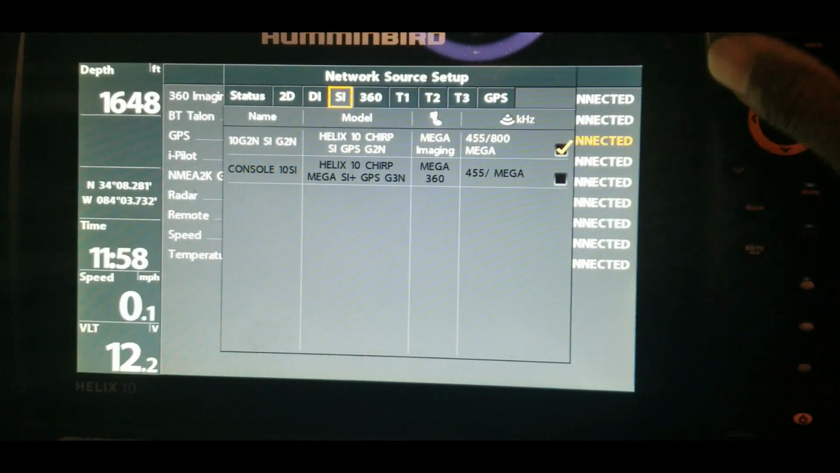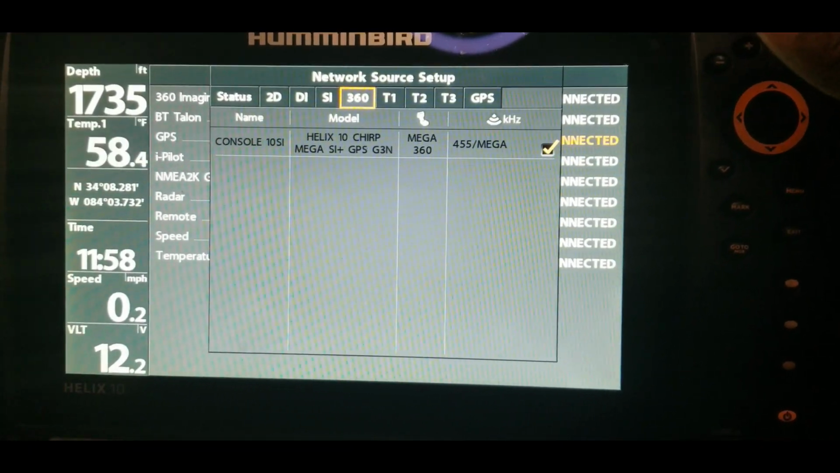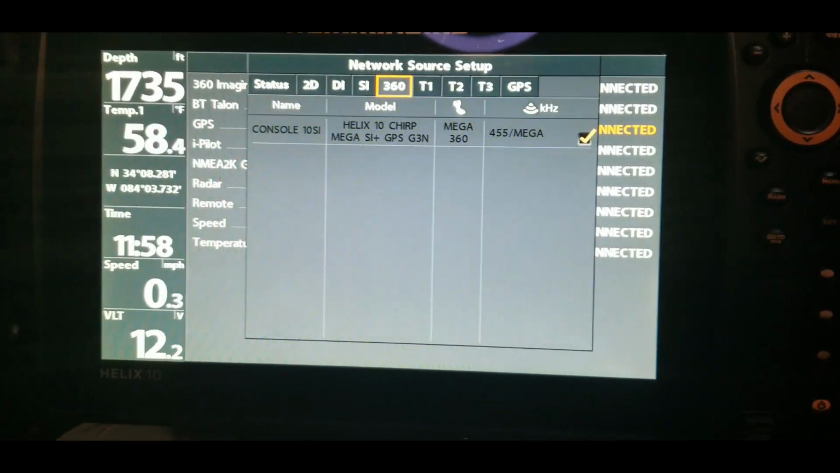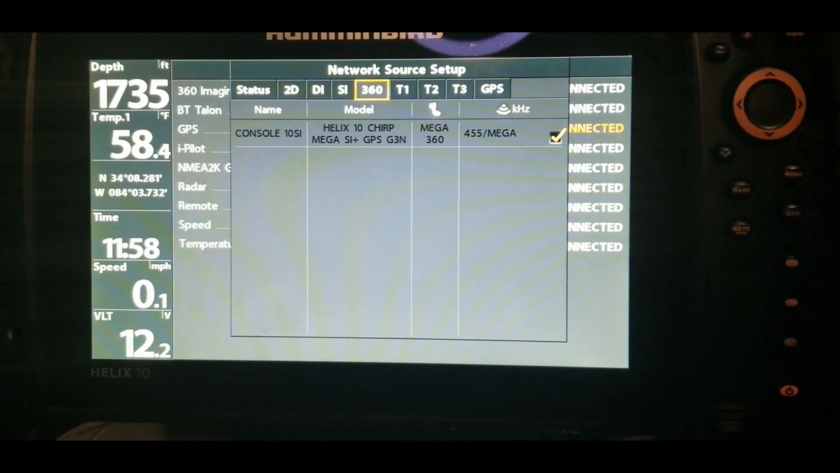This one's kind of blacked out, so it's not connected yet. Sometimes whenever you boot the systems up, it may take a few minutes, but for what we are doing, that's not really a concern right now. So we just want to make sure that that is checked for the 360.